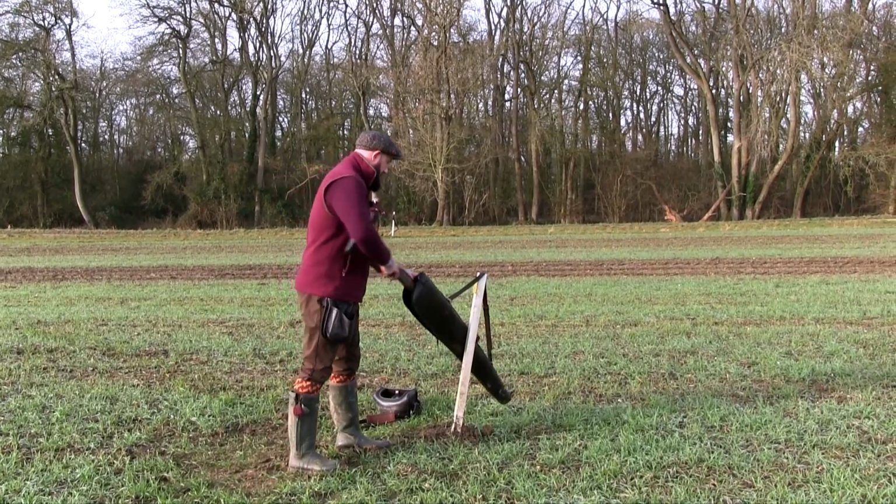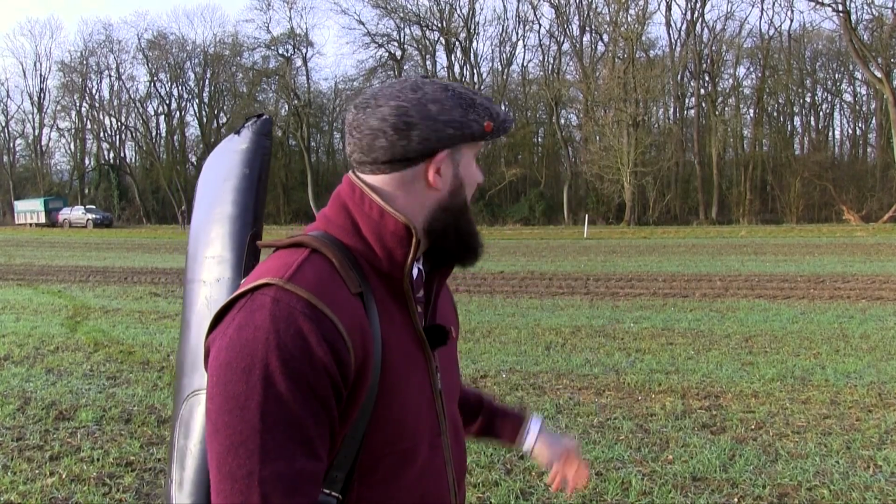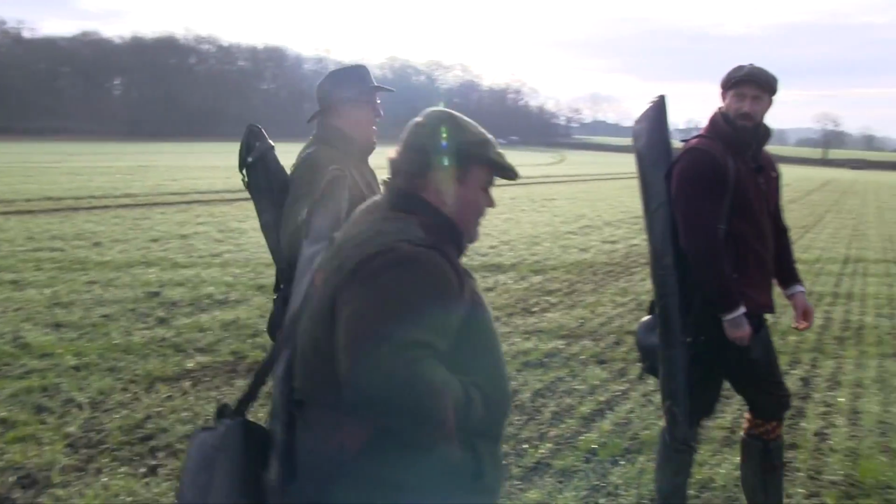A nice bird shot out front there by Chris. I think the guy on the end there had quite a few shots, didn't he? Shot a few. Rob had some nice curling birds there, but they obviously took over the wood there to the other guys. Off to the next drive.